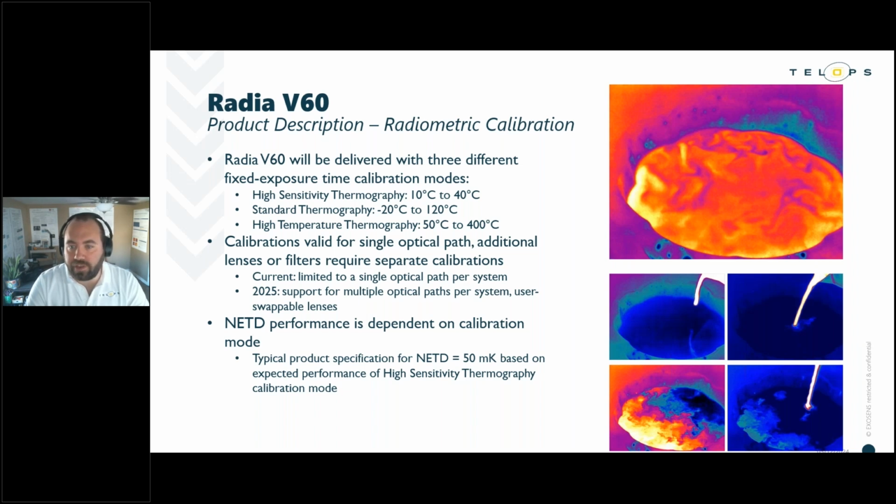Calibrations are performed for the entire optical path, which includes the camera, the lens, filters, and any other optical elements placed in that path. Currently with the V60, we're limited to calibrating a single optical path per camera. That means we are limited to 1 lens per camera, but we are working very hard to eliminate this restriction. We anticipate being able to offer calibration of multiple optical paths per system in 2025, which will make it really a user swappable lens system in the end.